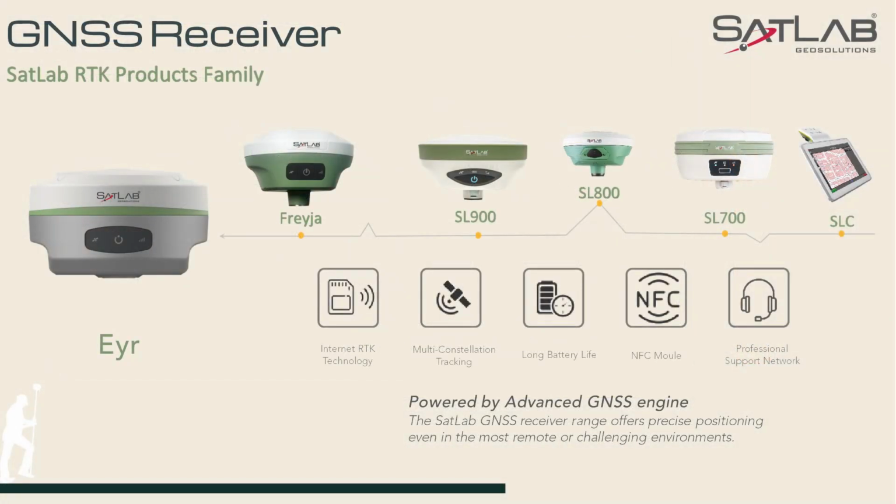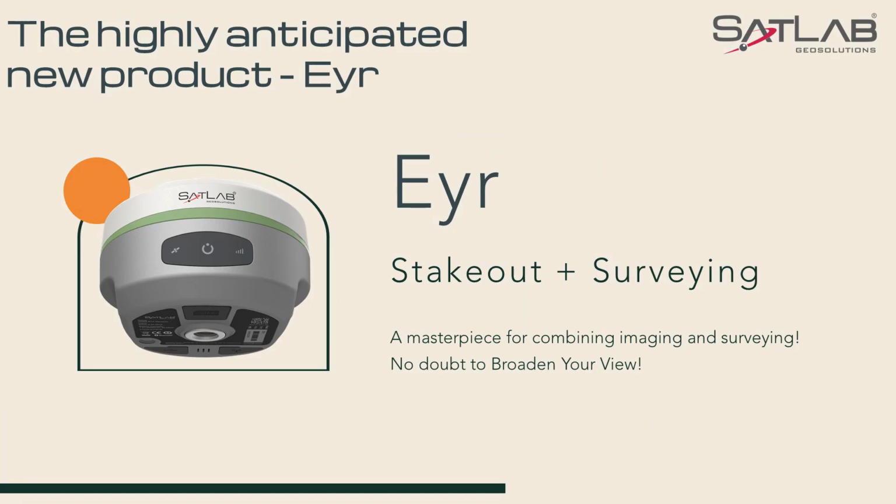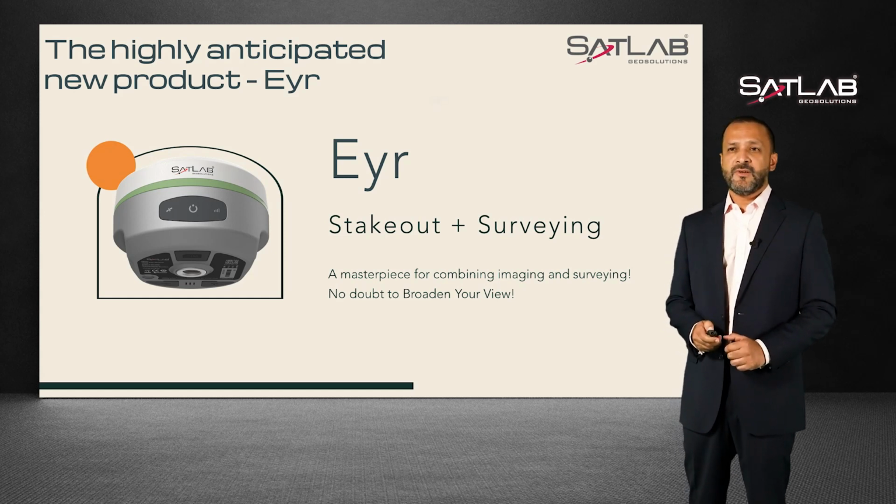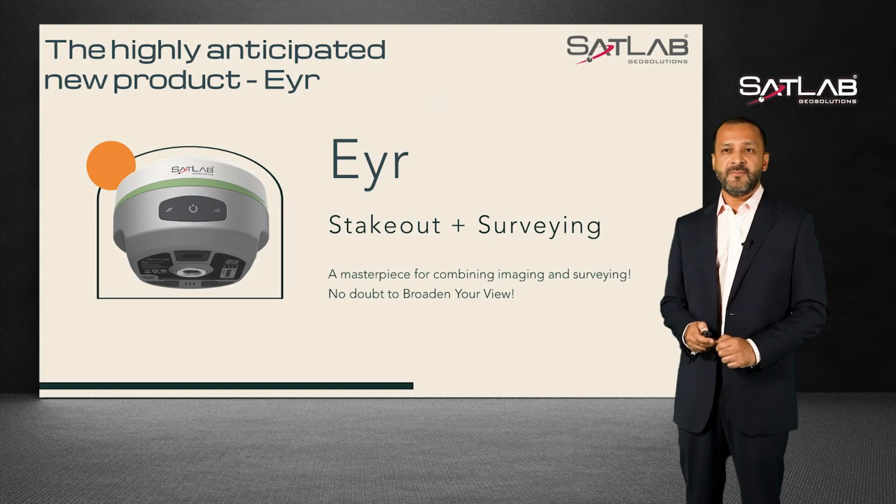All right, here we go. Solution, in comes the Eyr. There is no doubt that the combination of surveying and imaging will be an unstoppable trend for the GNSS receivers in the near future, and that only the stronger and more multifunction RTK products become, in turn, will make them invincible.